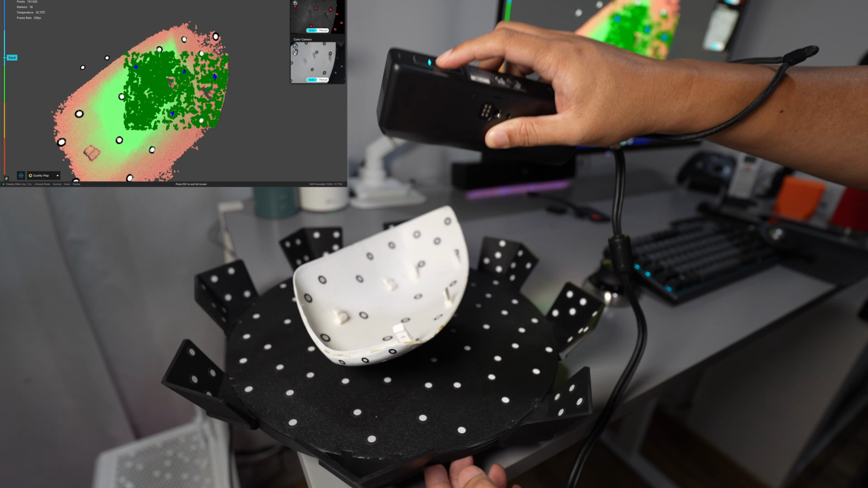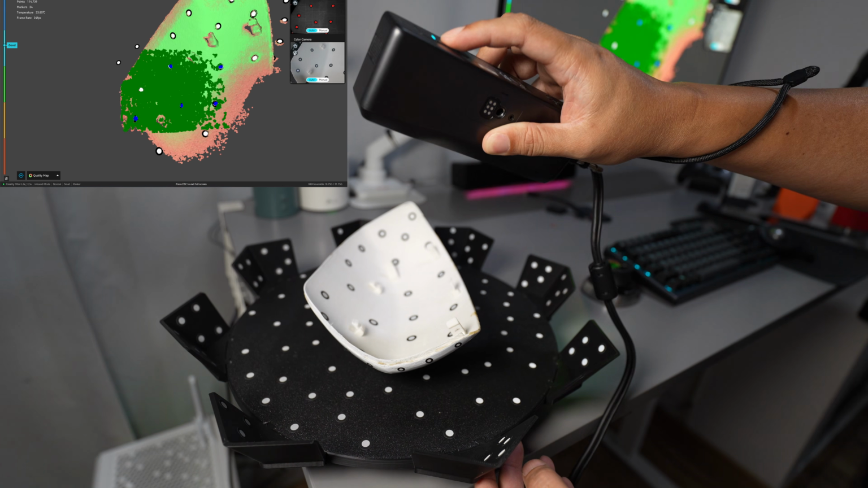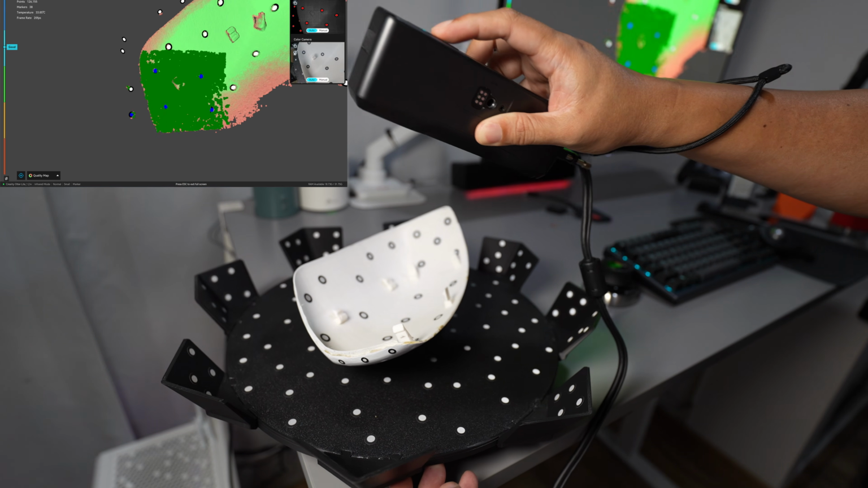Not as good as the Raptor, but it's much better than before.